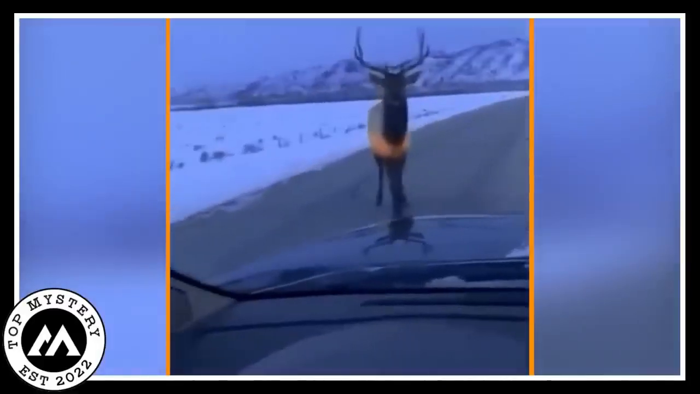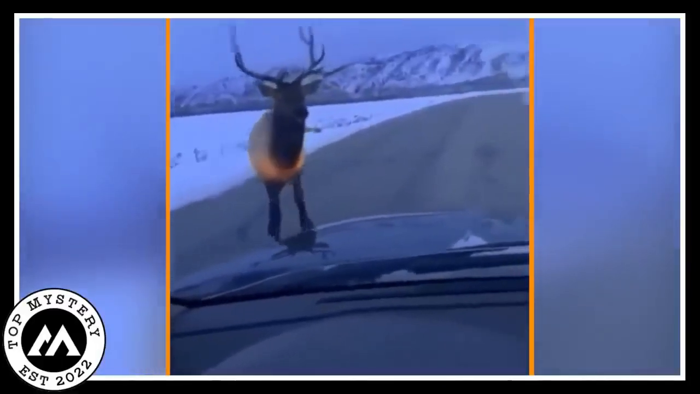The couple probably went from, let's be friends with the elk to, why is the elk attacking our car? In record time. Nature can be unpredictable, and that elk wasn't about to exchange pleasantries. Lesson learned. Not every wildlife encounter ends with a friendly handshake. Some elks prefer headbutting cars instead.